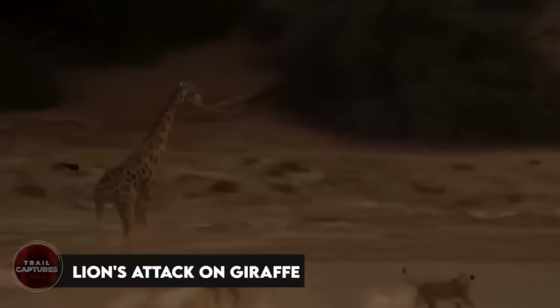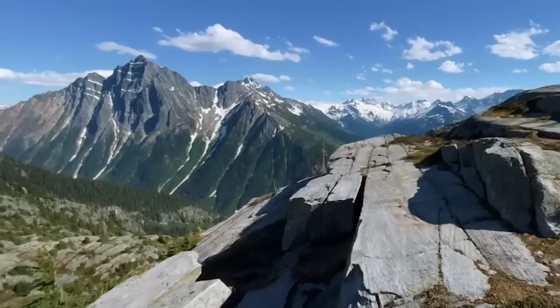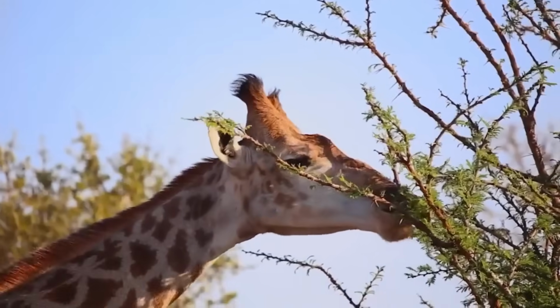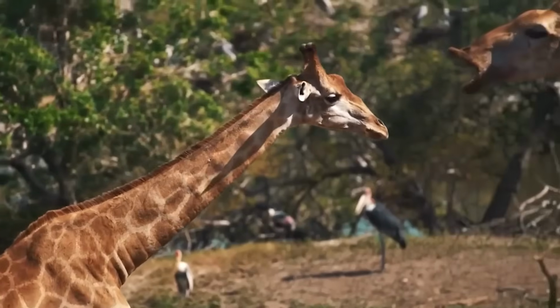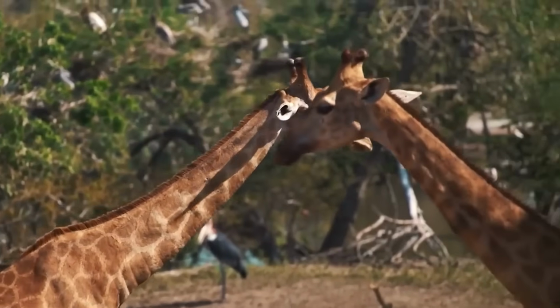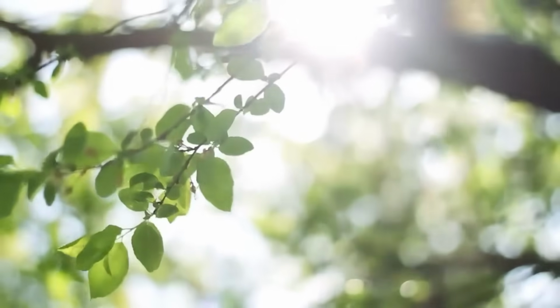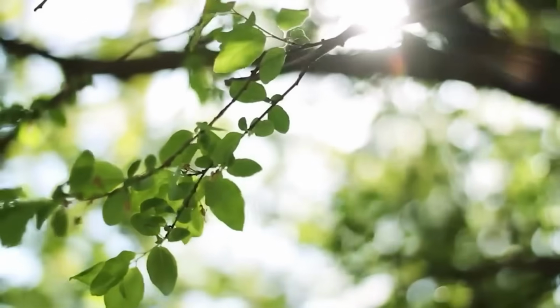Lion's attack on giraffe. Once upon a time, in a land of high rocky mountains, there was a peaceful giraffe just minding its own business. The giraffe was walking through the rugged terrain, looking for some appetizing leaves to munch on. It was a bright and sunny day, and the air was filled with the sweet scent of wildflowers.